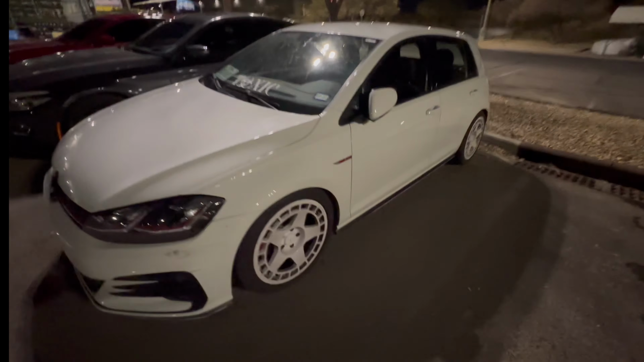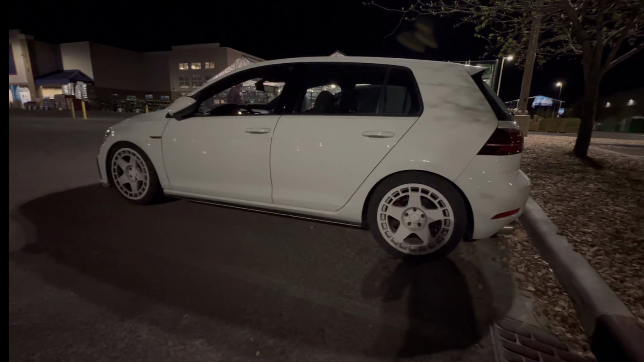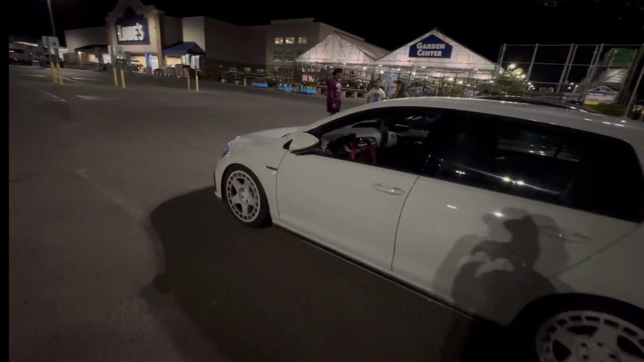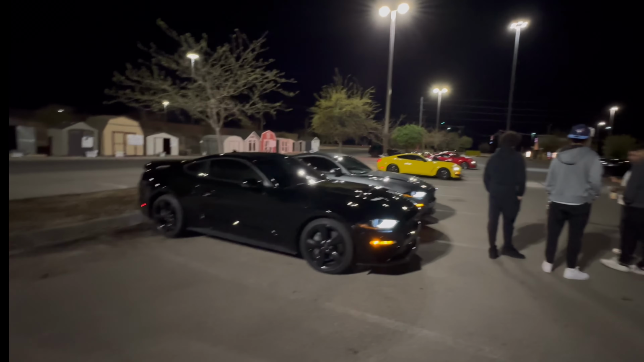Alright, so we just pulled up, and it looks like there's a whole Mexico going down, honestly. There's the Camaro right there. It's the second one. I don't see the GTI yet. I don't know where the GTI is at, but yeah, so I'll pick this up right now. This is the GTI running. Don't really know what's done to it, but I guess he's running the Camaro. The Camaro's over there. We'll go take a look at the Camaro. This is the Camaro that's running.